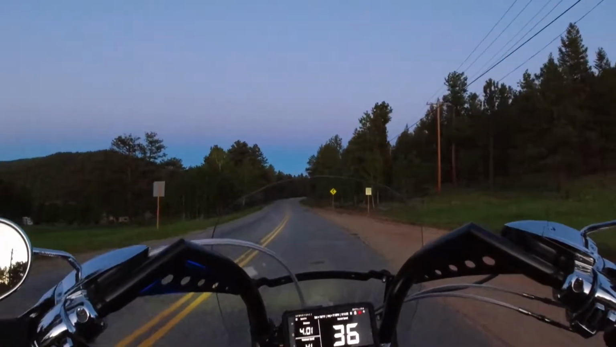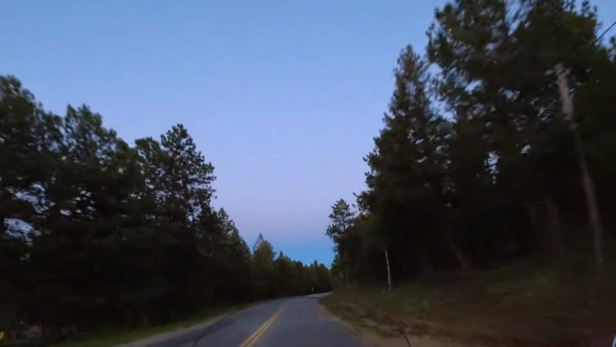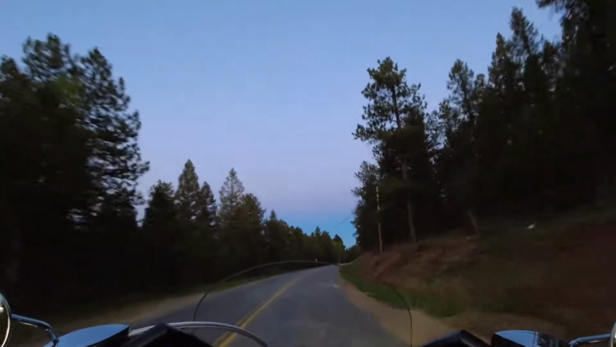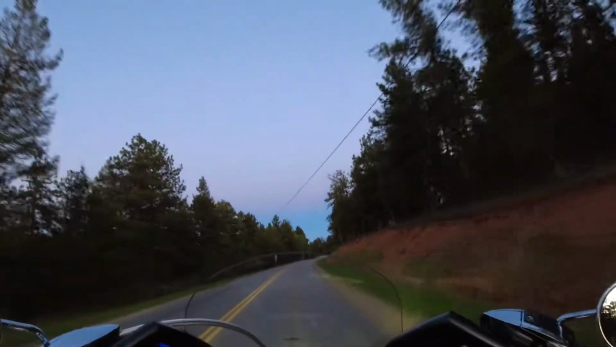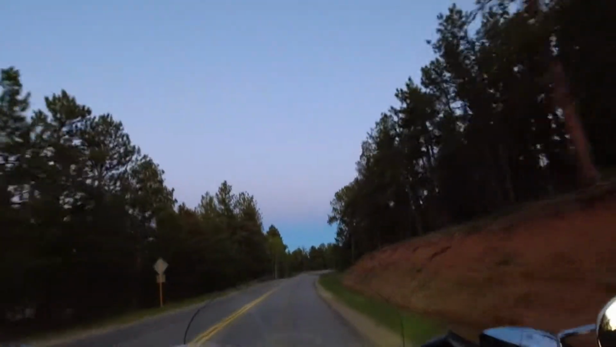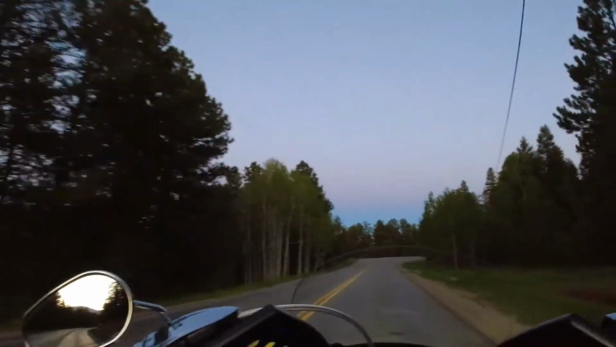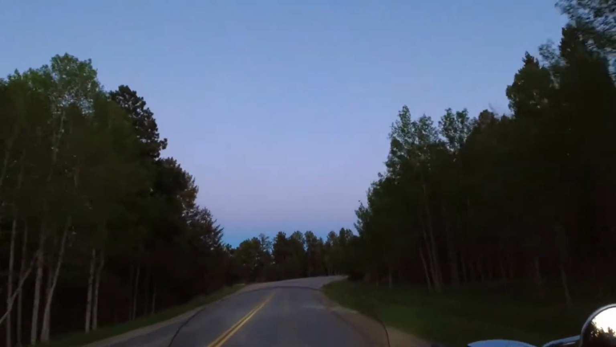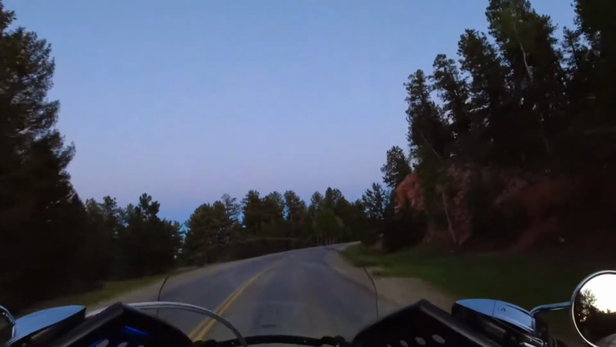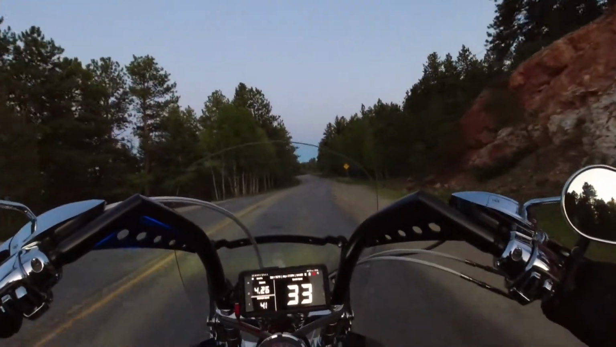So yeah, I was wondering how this windshield would work at night, and so far I can actually see right over the windshield, which is just perfect. The windshield's pretty much cutting the road right in half as far as my field of view. I actually have another windshield that's 2 inches taller, and let me tell you, the top of that windshield was right in my field of view, which was absolutely awful. And then I switched to this windshield.